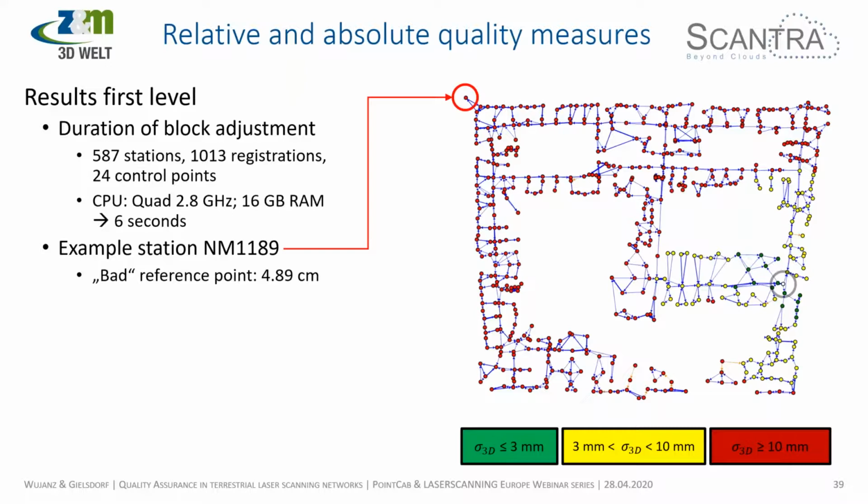The first level contains about 587 stations, 1,000 registrations, and the point is, quality assurance is something you should do frequently. You don't want to find errors at the end, you want to find them as early as possible. So whenever I'm writing something in Microsoft Word, I just have the habit to push Control S, which is save the document in its current state.